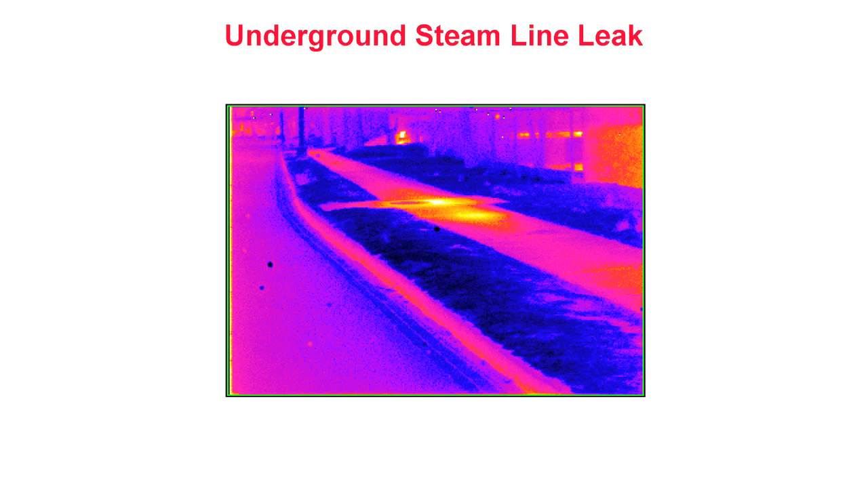Detectability of pipe leaks is dependent upon several factors, including pipe construction, burial depth, operating temperature, and the amount of loss. Because thermography cannot determine the cause of a hotspot, excavation of the suspect area is required. However, thermography can help to eliminate unnecessary and costly excavation by directing efforts only to problem areas.